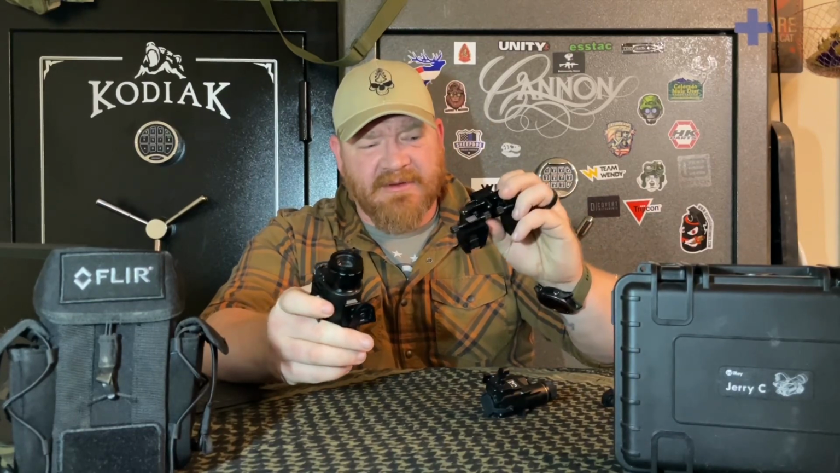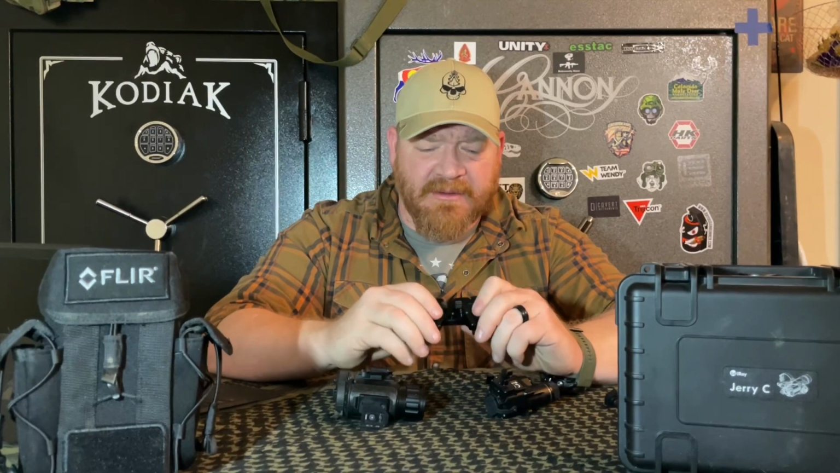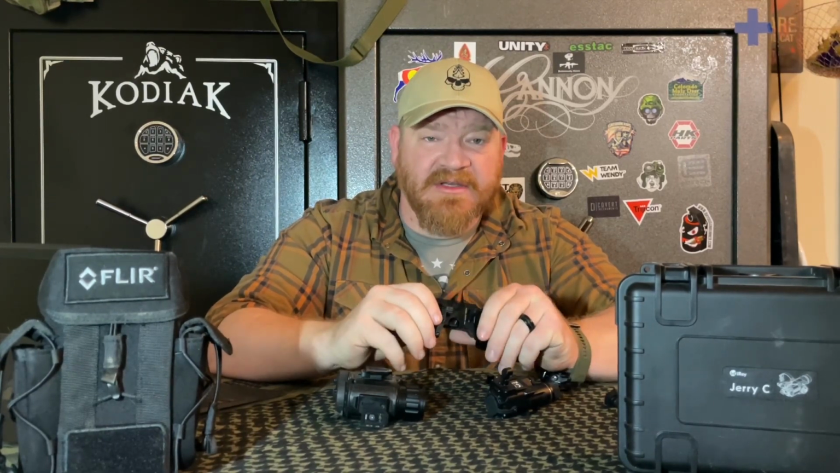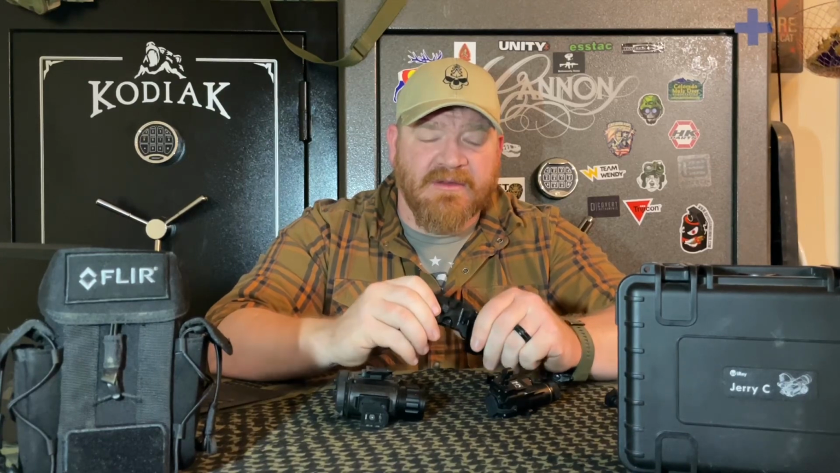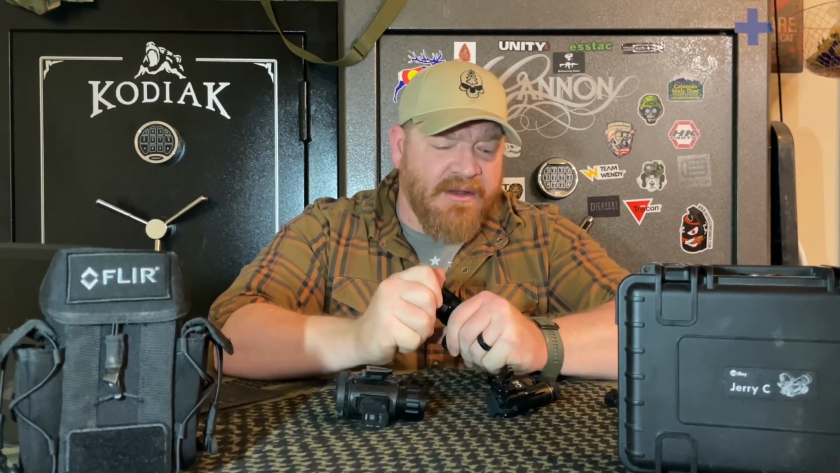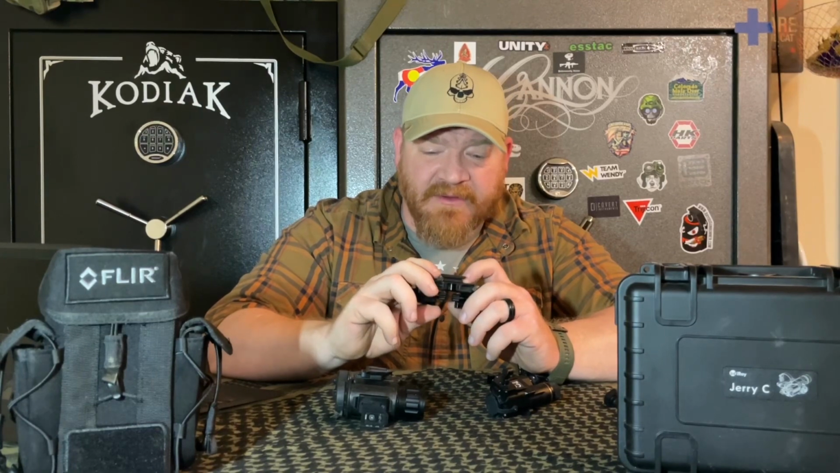This is a genuine Wilcox bridge that I got on eBay for a quarter of the cost, brand new. And it's genuine. I checked into it. So if you know what you're doing, you know how to find things and find deals, it's very possible to get genuine, high quality parts at a very good price.